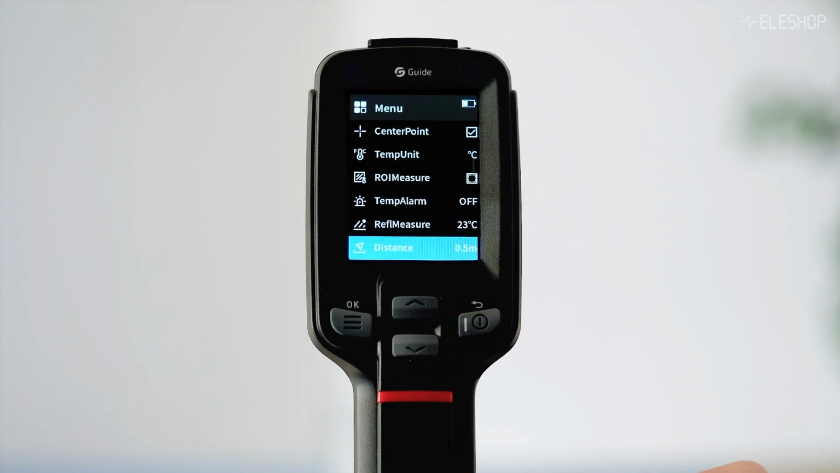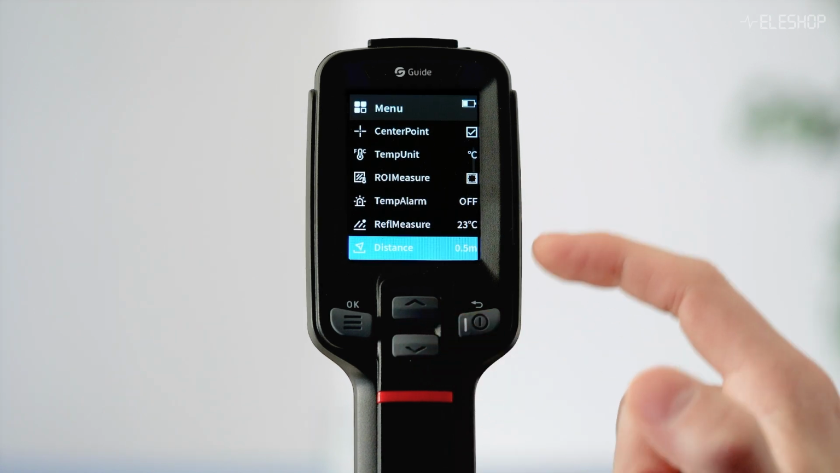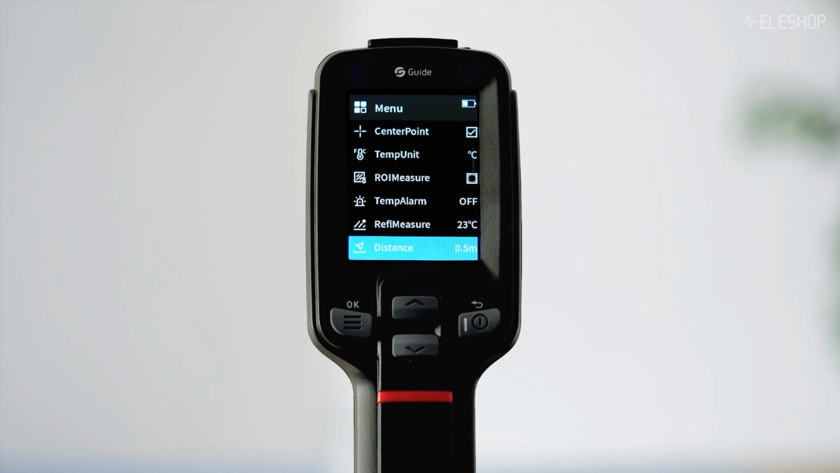Here we have the distance. This is the distance between the camera and the object. You can set this. Also, this has minimal impact on the result, so we just advise you to use the default setting of 0.5 meters.